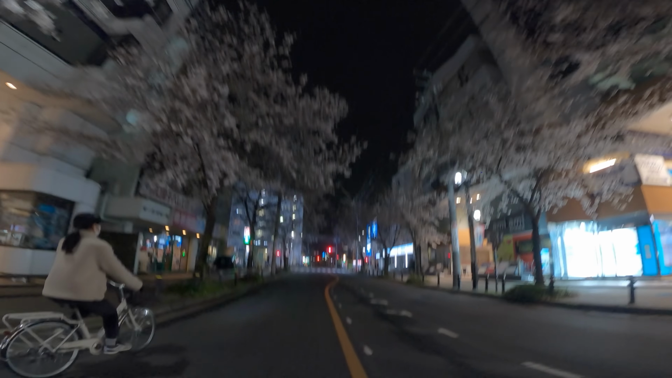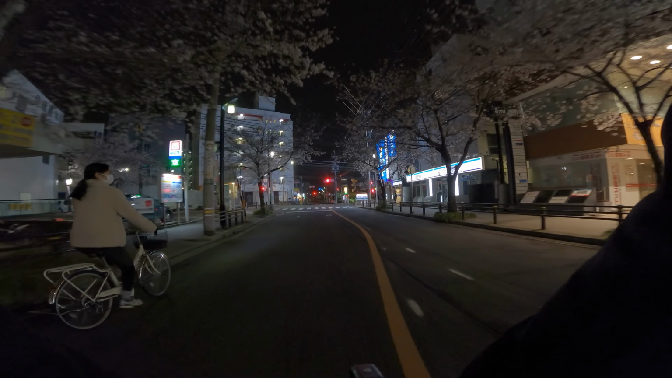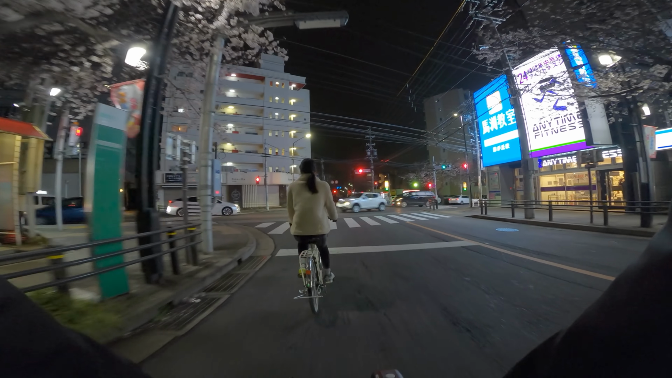Feels so great riding on these roads right now with the fully bloomed cherry blossom trees on both sides. It's so beautiful. And this time of year just lasts, it's so short. And it's going to be raining tomorrow, so hopefully these don't wash away too badly.